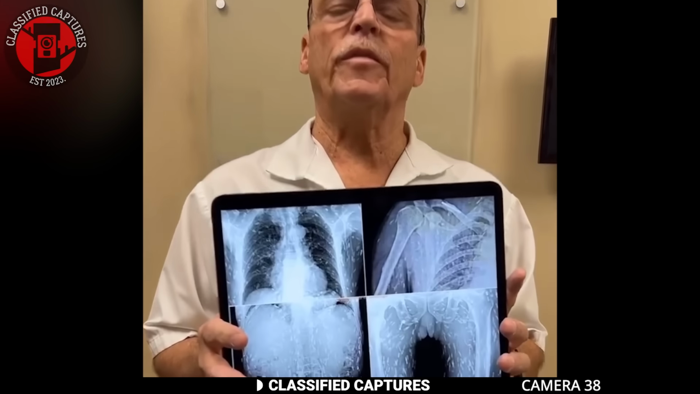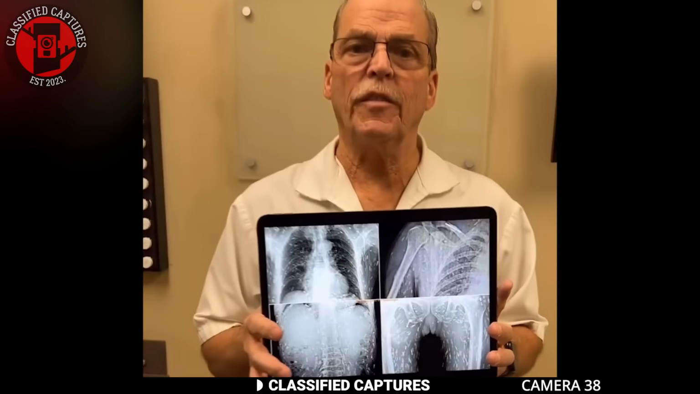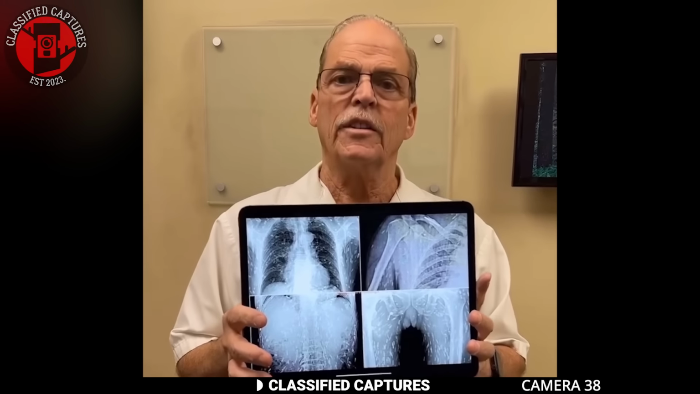A lifetime of eating raw fish left this poor gentleman with this level of parasites throughout his entire body. Folks, you're not going to get rid of stuff like this, so eat the right things.